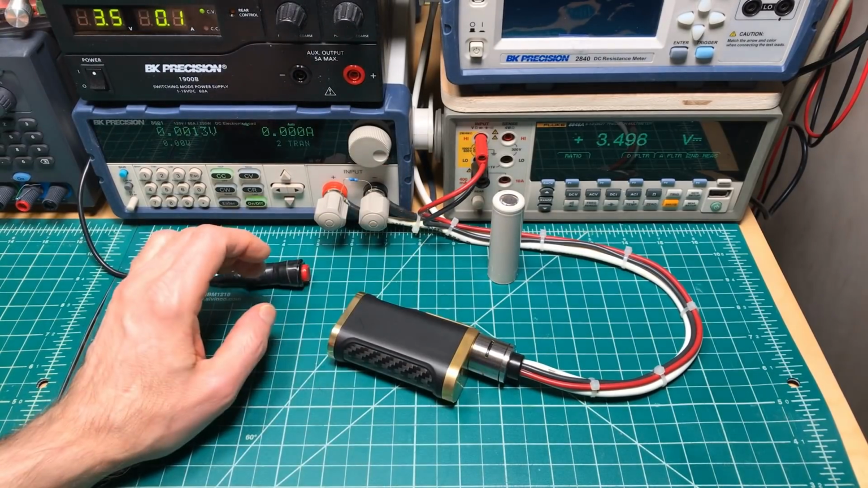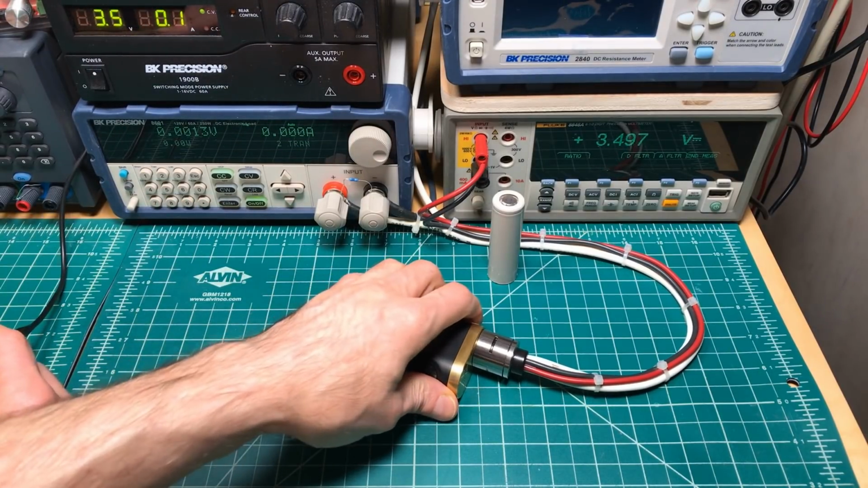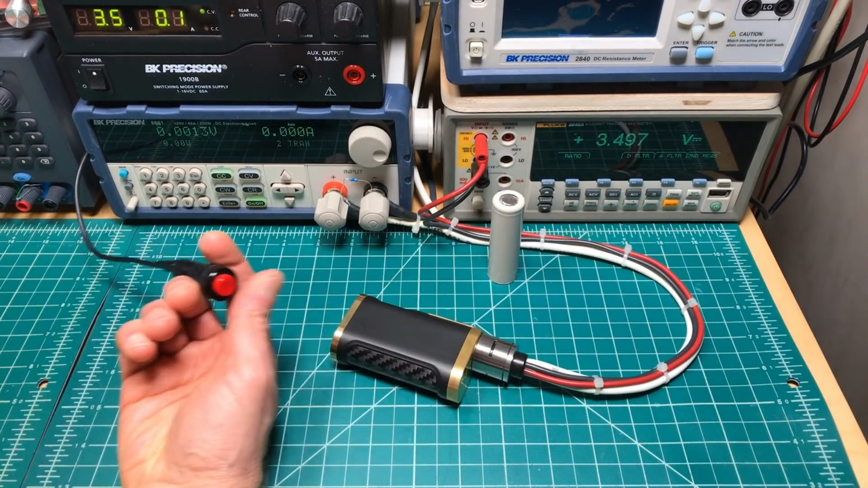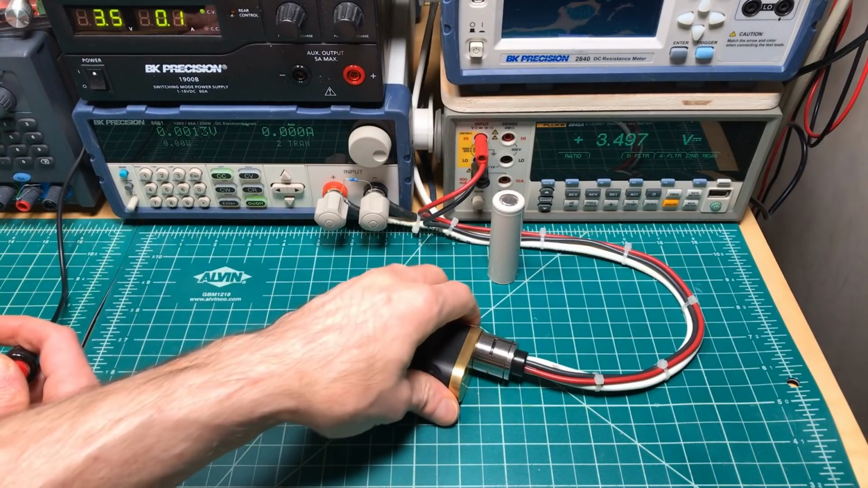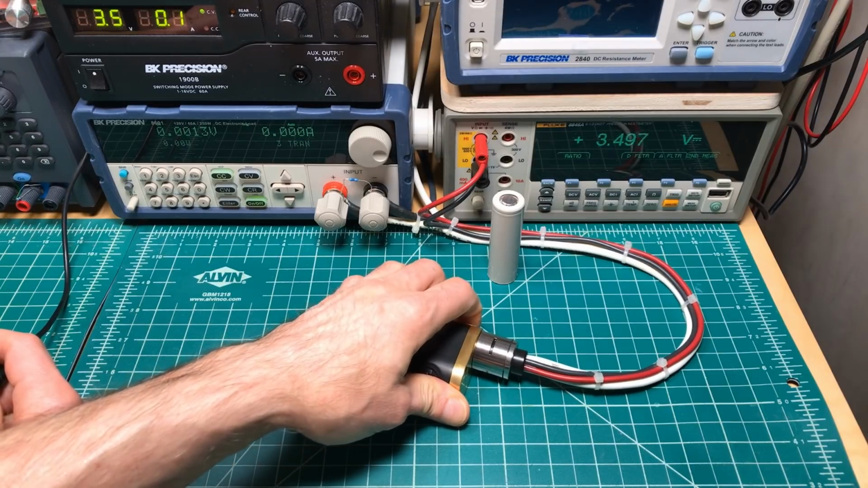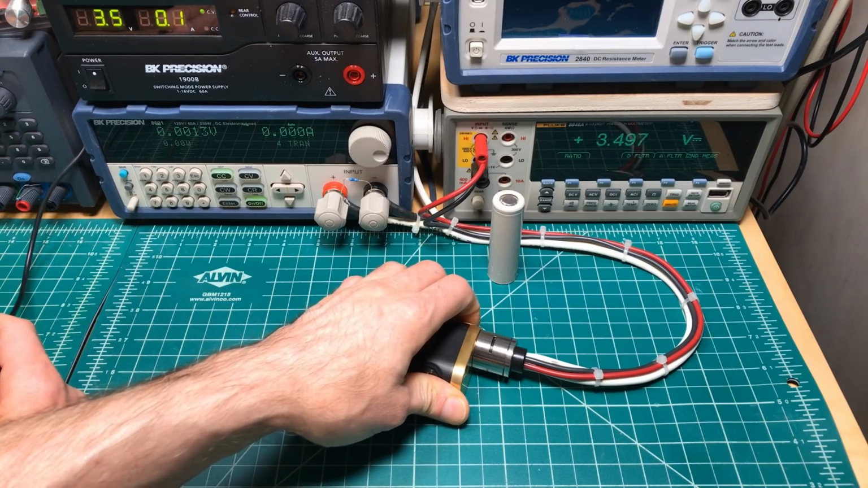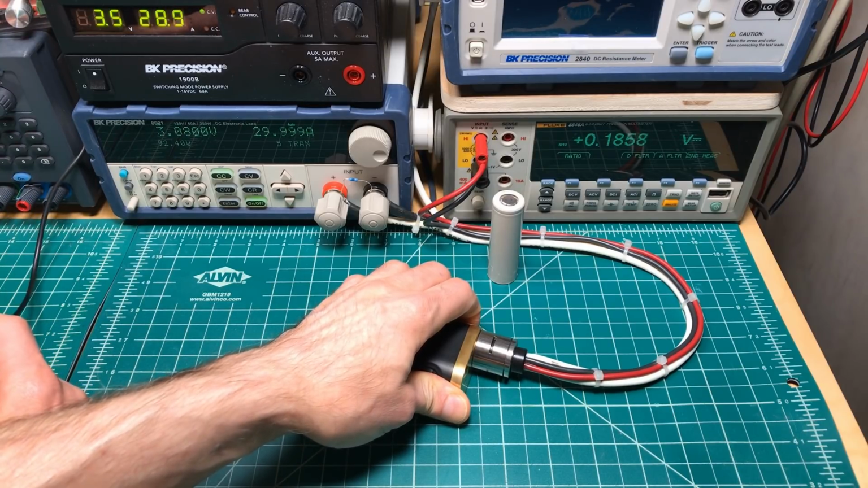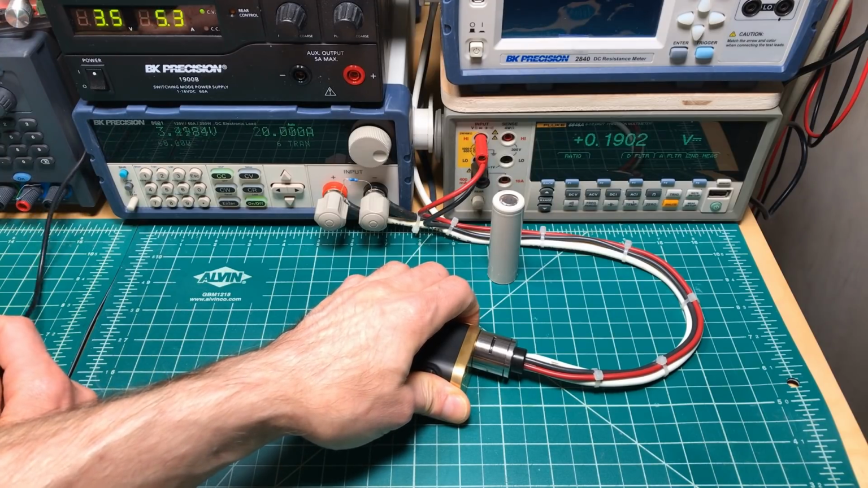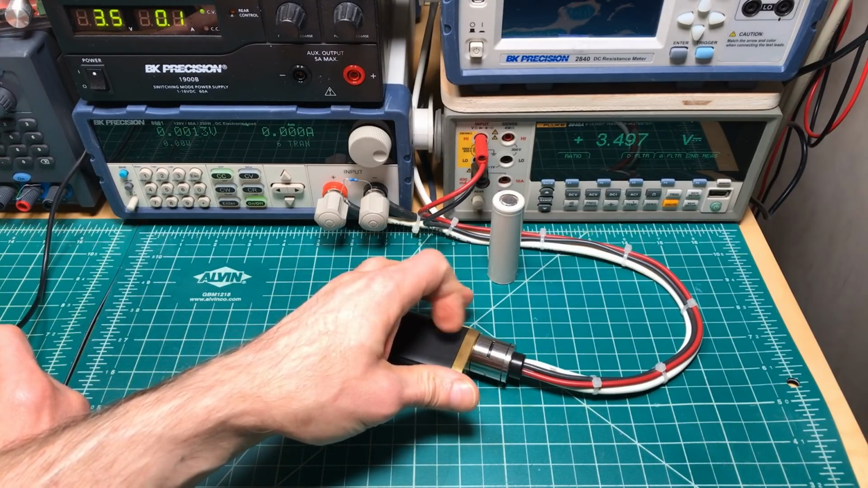And I have to do my contortion because it's just not set up for me being a lefty. And you'll see as I press this button, this will go to 0 volts. And then with this hand, I will fire the pulse. That'll be off camera here, and then firing, 0.190. Firing the pulse, 0.194. Firing, 0.185. 0.187, and you'll always get a little variation because it really depends on how hard I'm pressing the button.